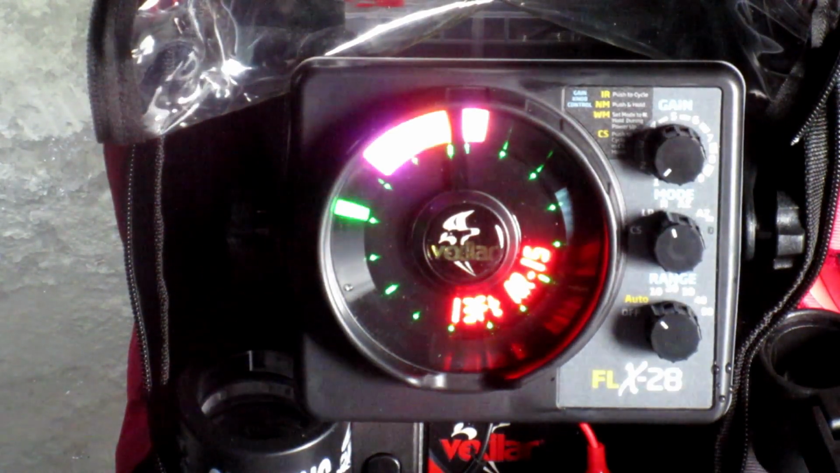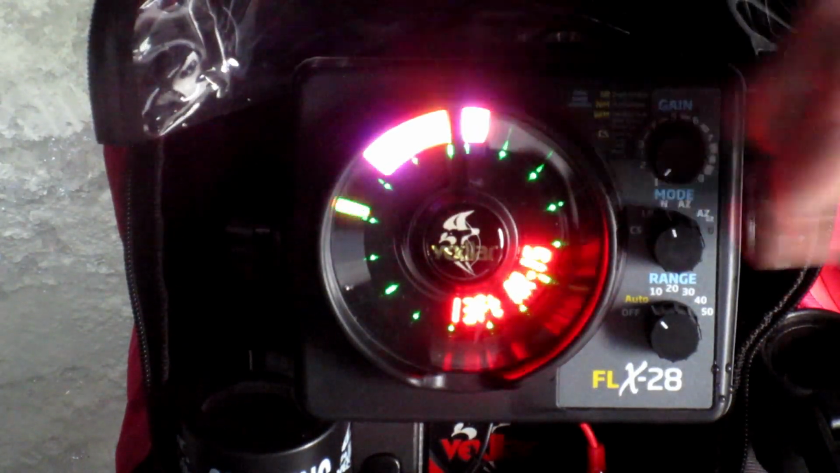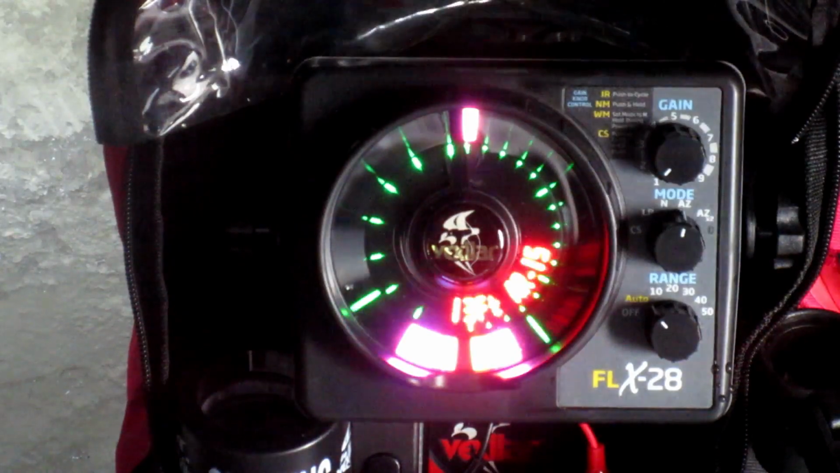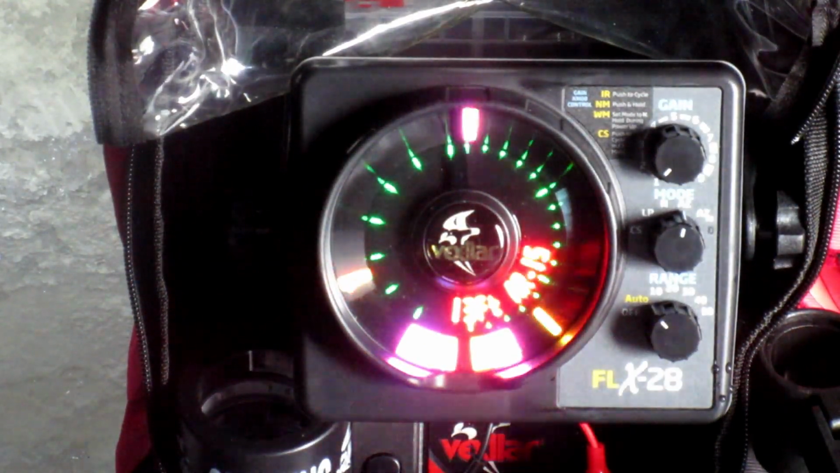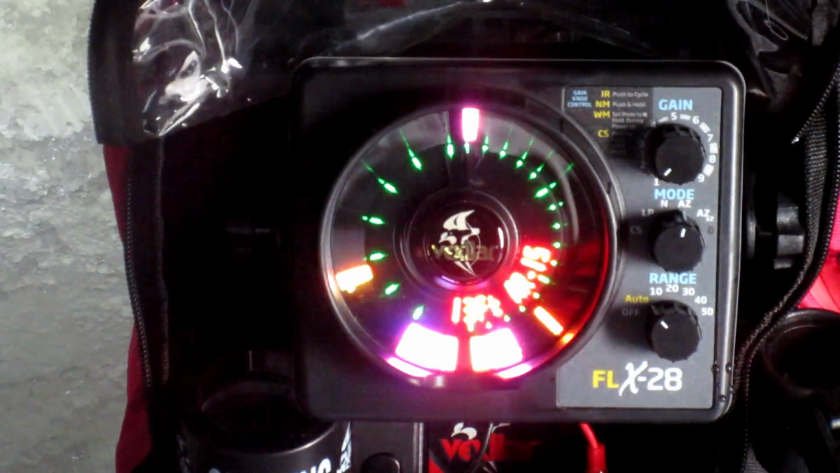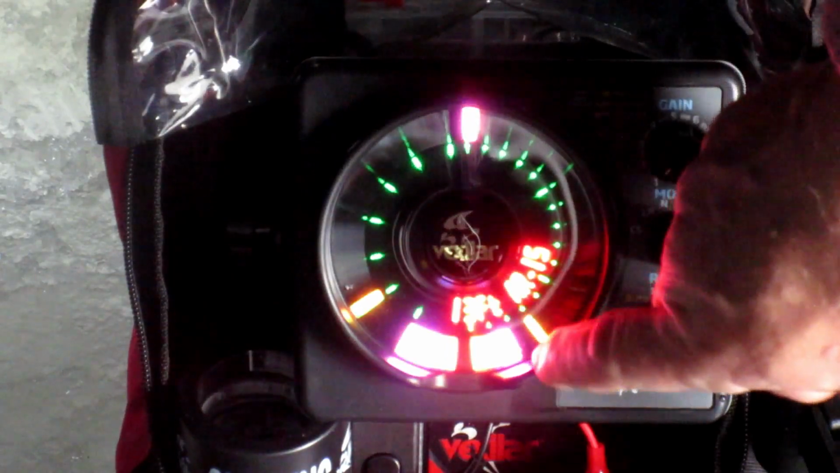But what's nice about this unit as well, it has an auto zoom feature. So I can just turn the knob, click it to auto zoom 6. What it's doing, it splits the screen in half basically. Everything on that side that you see is the entire water column, and there's my jig down near the bottom. And this over here, that half of the screen, is just the bottom 6 feet of water.